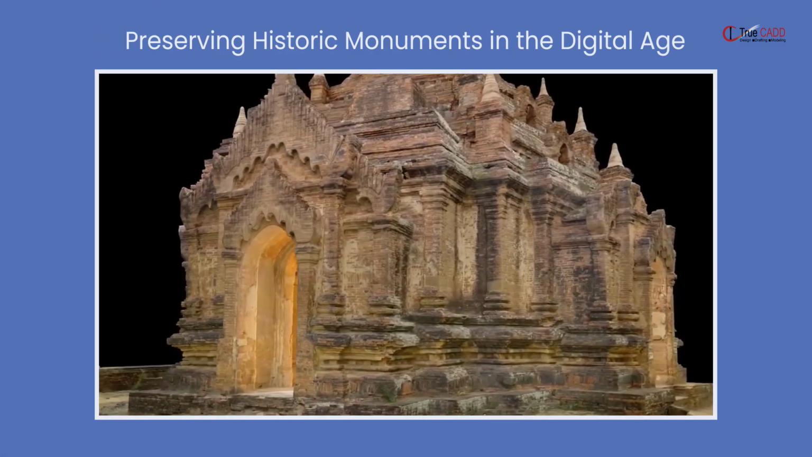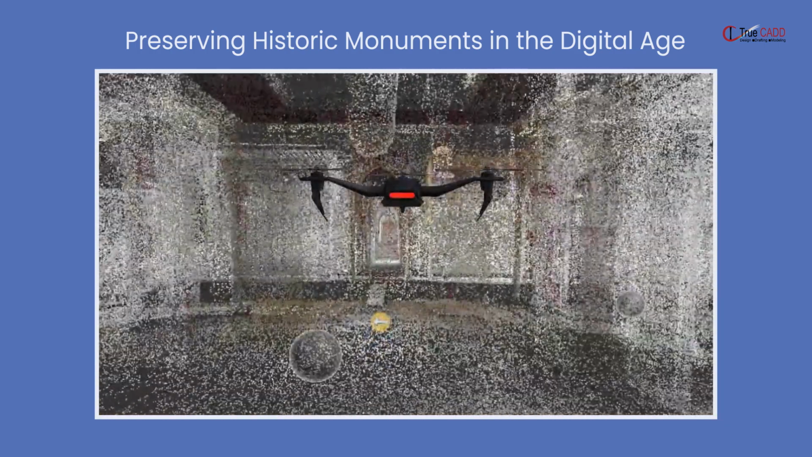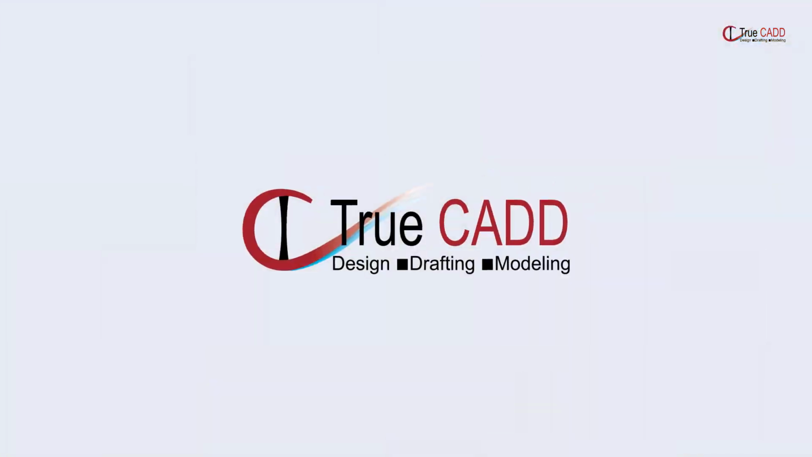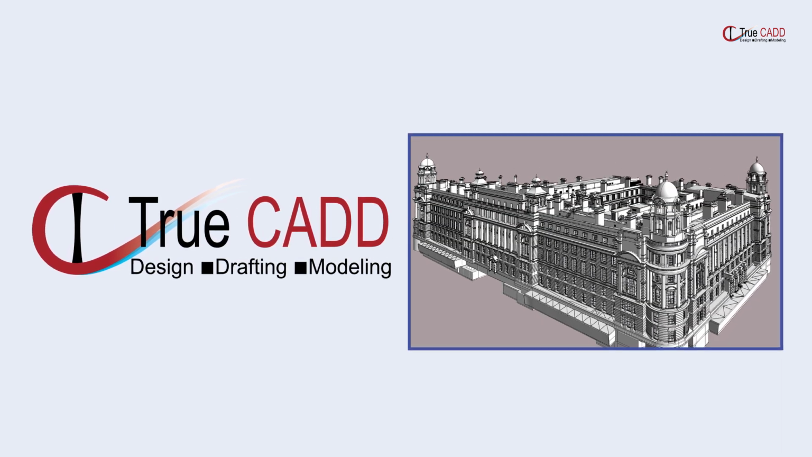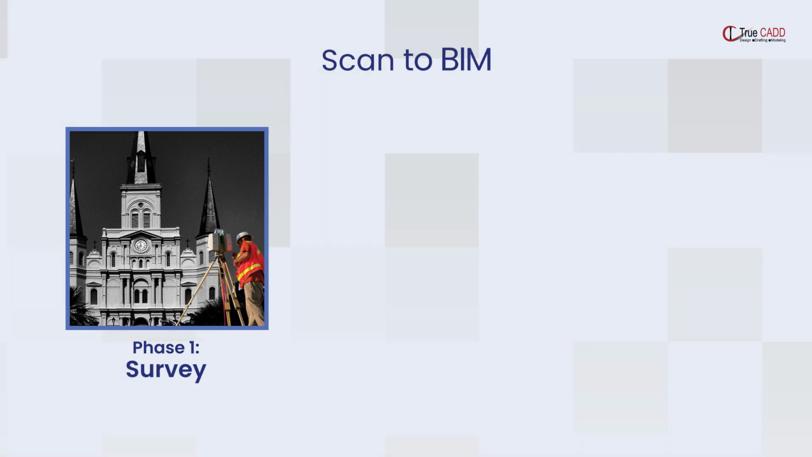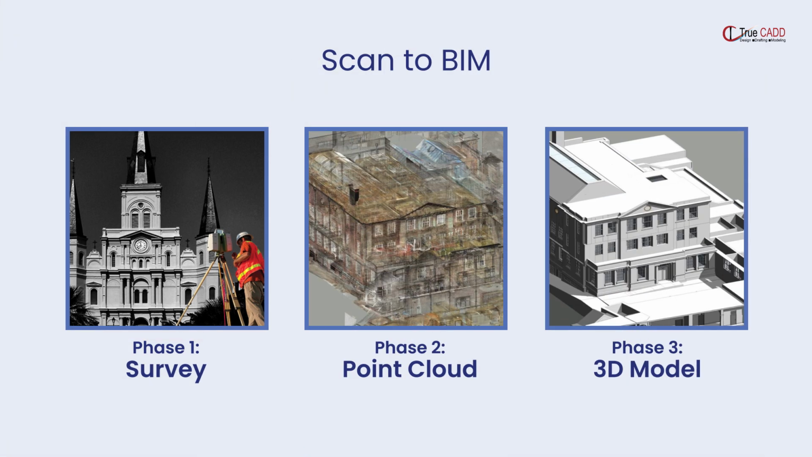Have you ever wondered how the beauty and integrity of historic monuments are preserved in today's digital world? TrueCADD scan-to-BIM modeling services helped renovate a 16th century heritage monument. Our team transformed point cloud data of this heritage monument into a precise digital model using advanced scan-to-BIM technology.